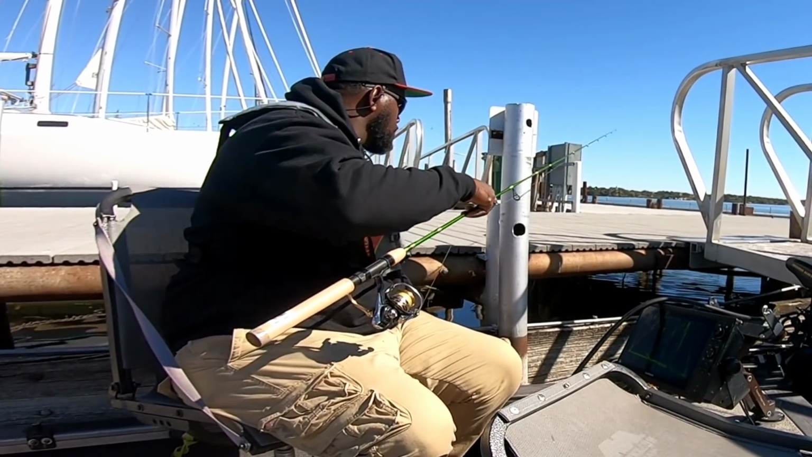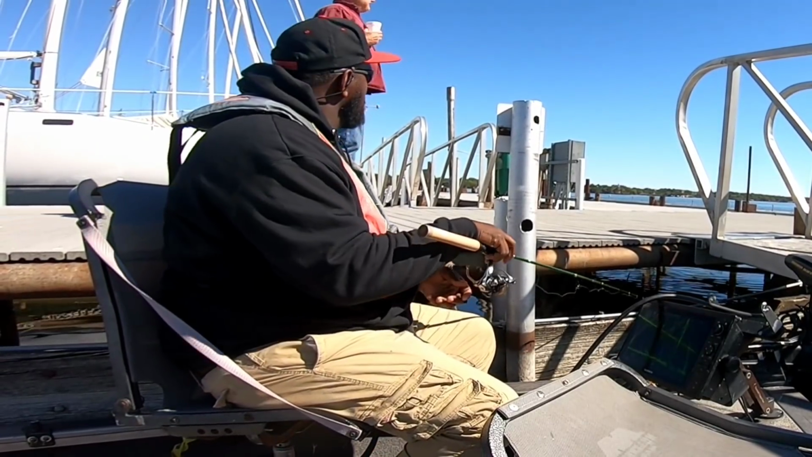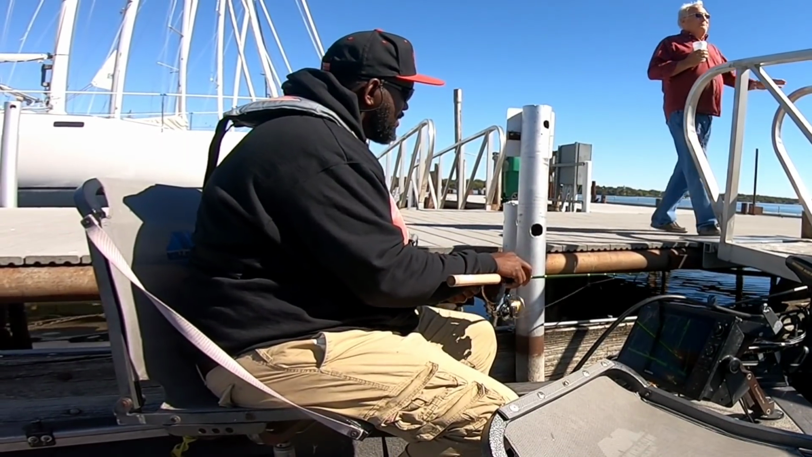It'd be nice if it stays this way all the time, wouldn't it? I hope so. That'd be too much like perfect. Yeah, it costs too much to live here, too.